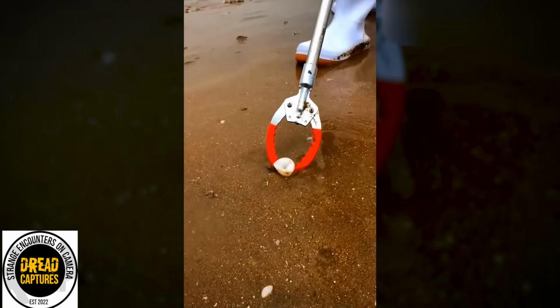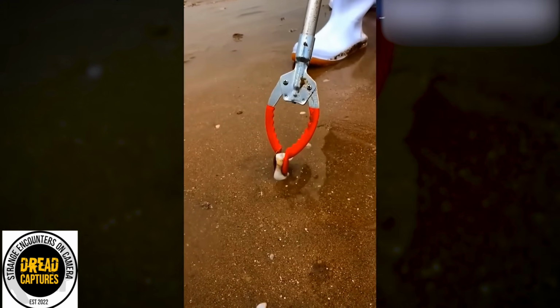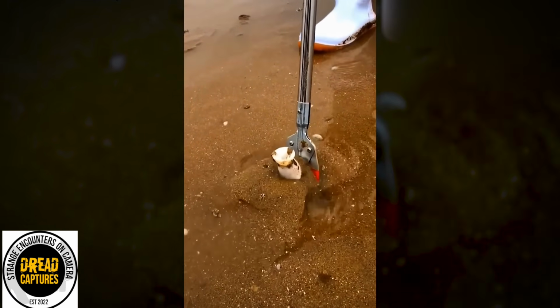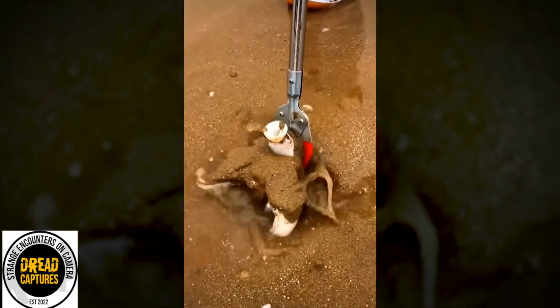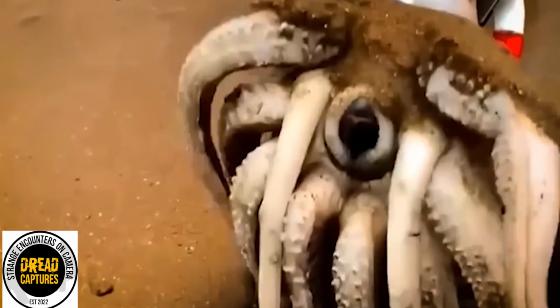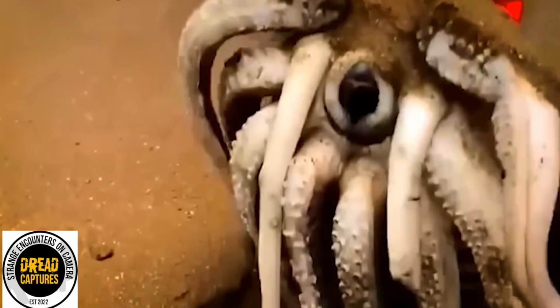What do you think was silently watching these boys? A dude walking on the beach collecting shells caught this freaking thing. I mean, if this isn't an alien, like, what is it? Round mouth, ringed with tiny little tentacles. Just completely absurd looking. I can't imagine finding this on the beach.